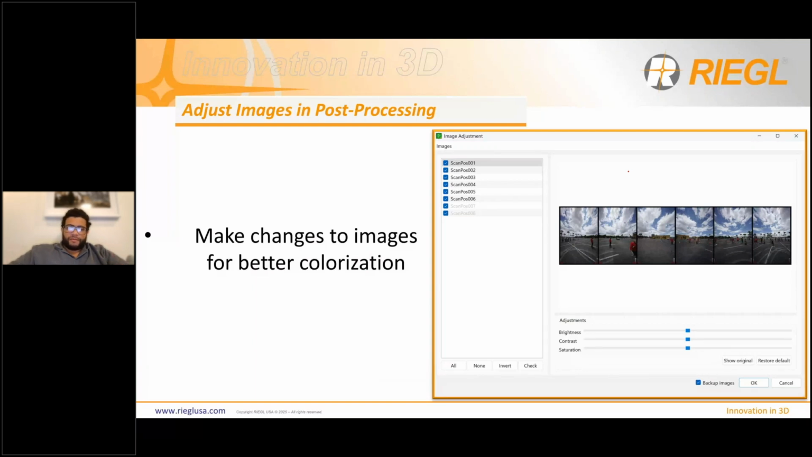So using this as an example, the photos still look pretty decent, but let's say they could be brighter. Here I've made just a few adjustments to those images, and you can see that they're much brighter, much more vibrant. So when you use those photos to colorize your point cloud, it's going to be a much better colorization now because you've edited the photos.